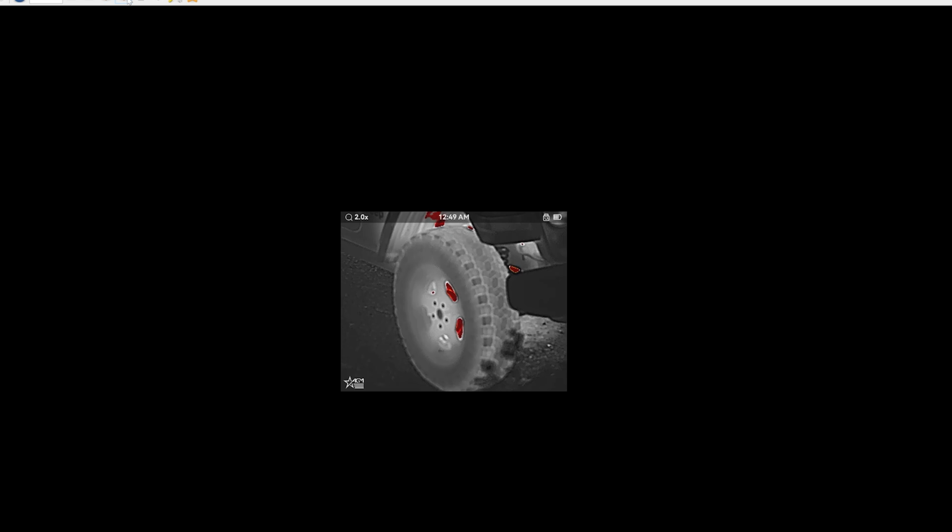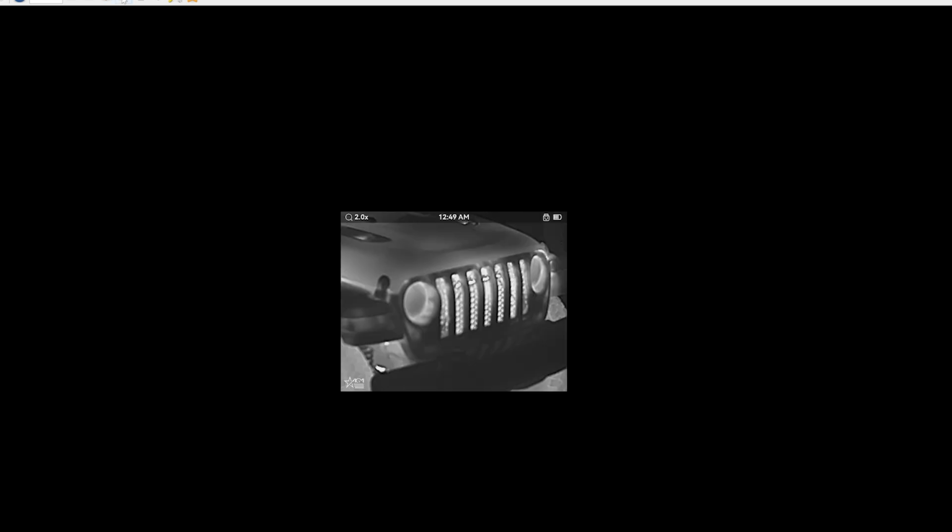When we go to this one, there's the grill of it, heat from the front rotors, but notice these front tires don't have any of that super crazy hot stuff. You can see a little bit of the color change here, and on the back one, even here, you can see the color change to the grays from the white, but you're not seeing such a variation difference like you did in red hot. So that's kind of cool.